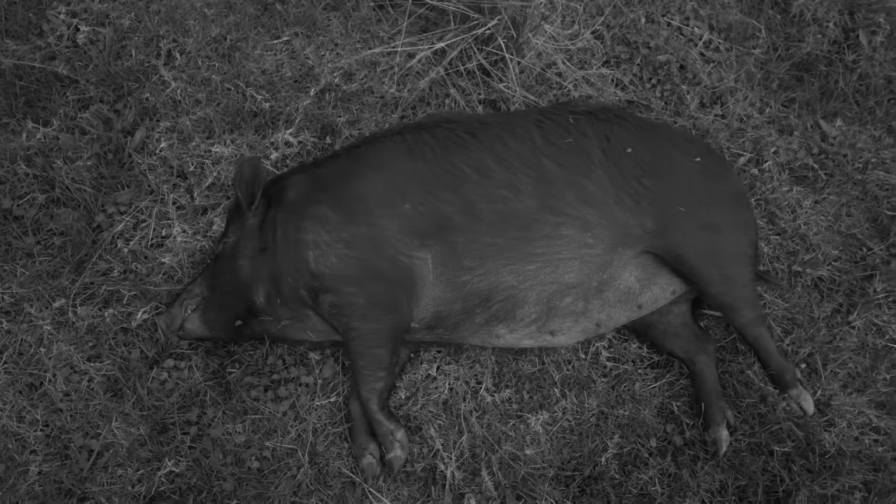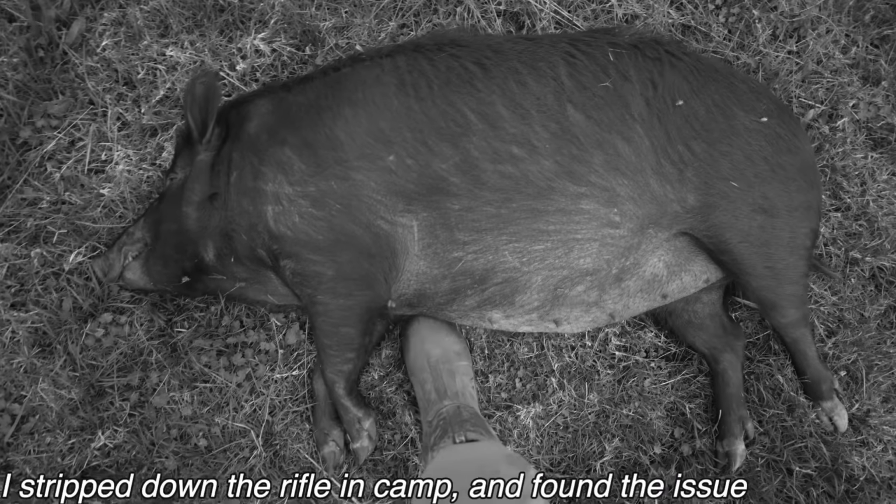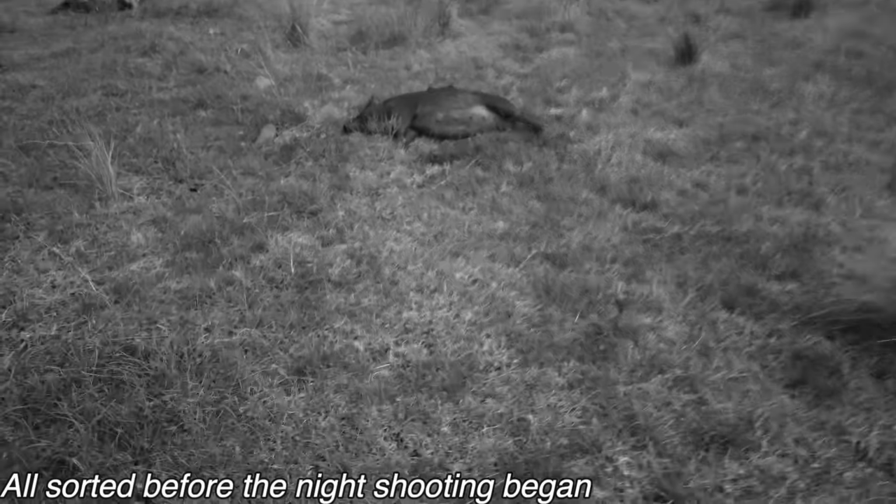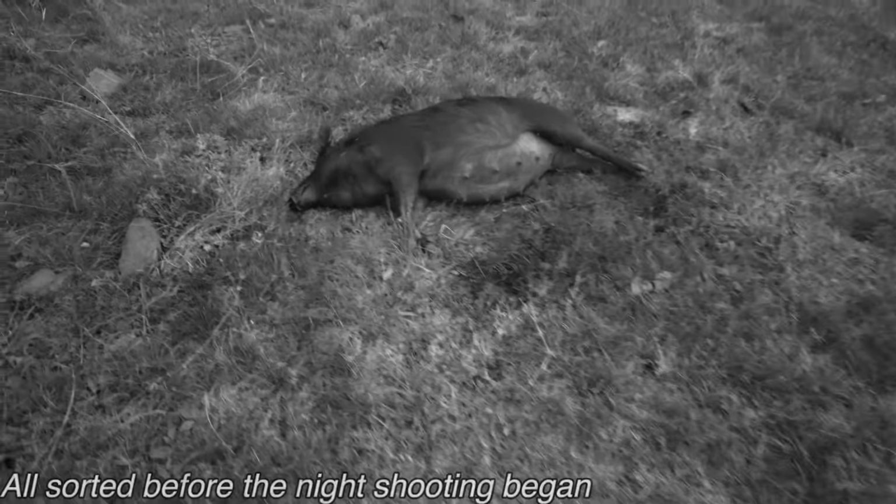I was planning to drag these pigs together, but on the size 11 boot scale, that's a really big sow. These ones over here aren't bad either. All in a nice little neat pile together. Excellent.